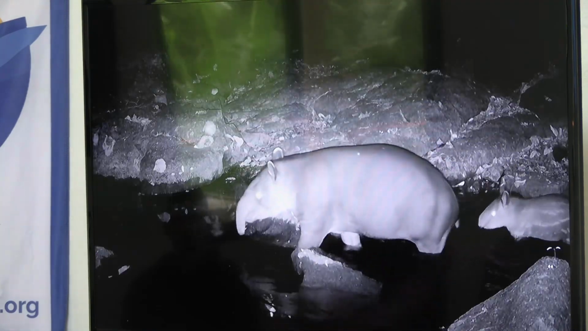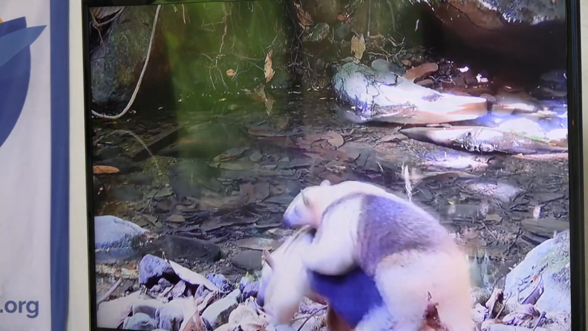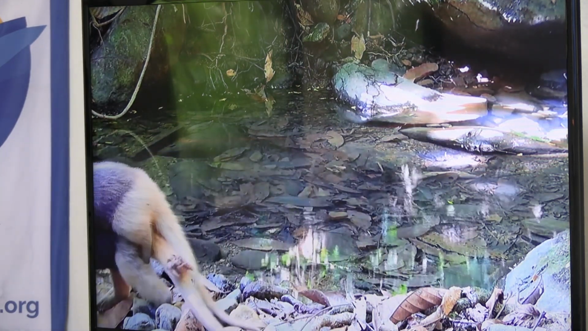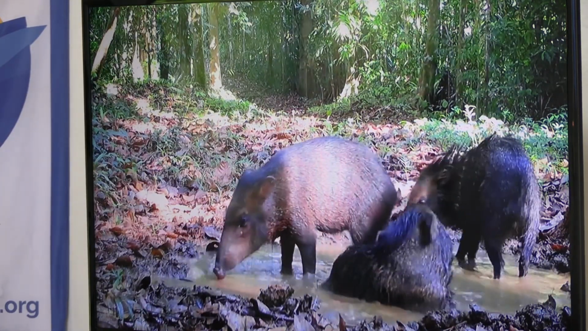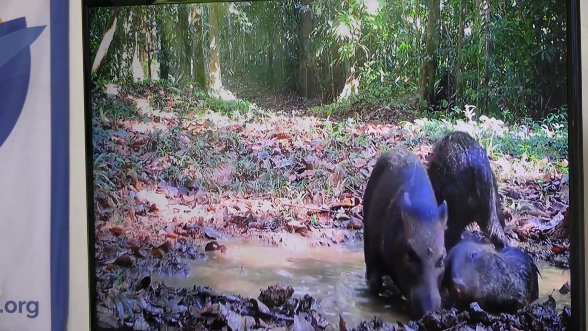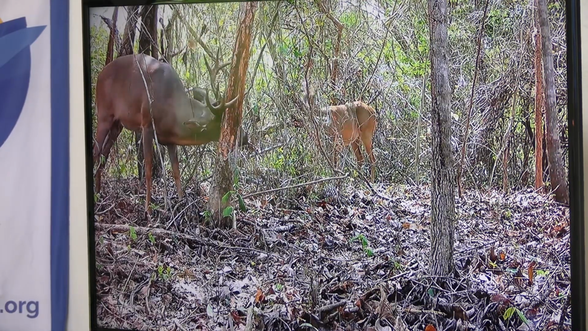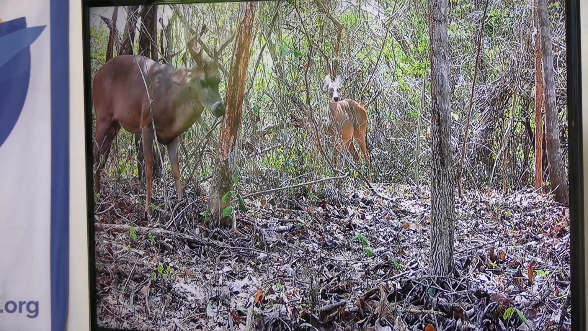So the juvenile still has spots. It's so young. Everyone loves those. I saw that scrape and I thought, oh, is that a cat scraping on there? And then I got this video and I was like, of course, it was a deer scraping on there.